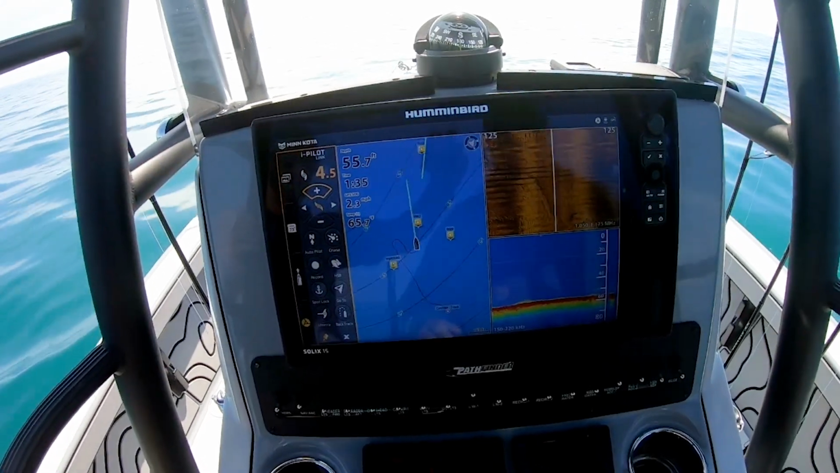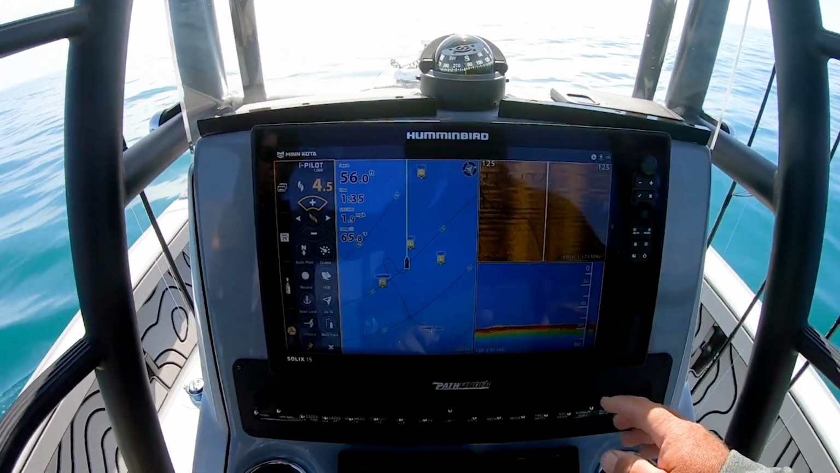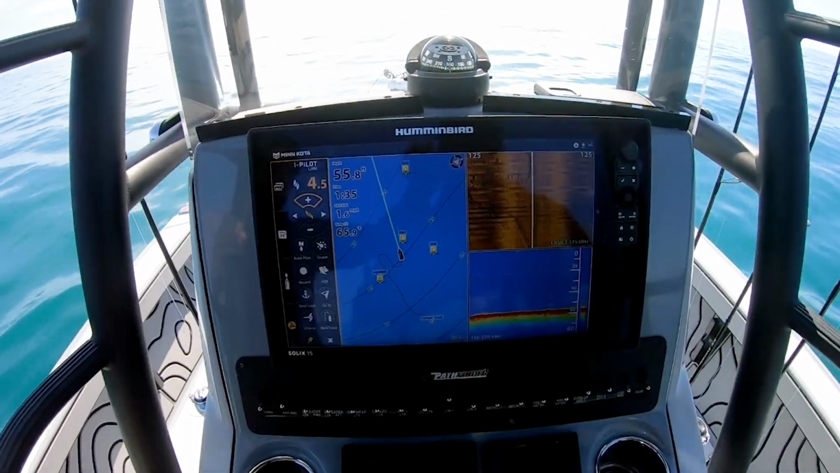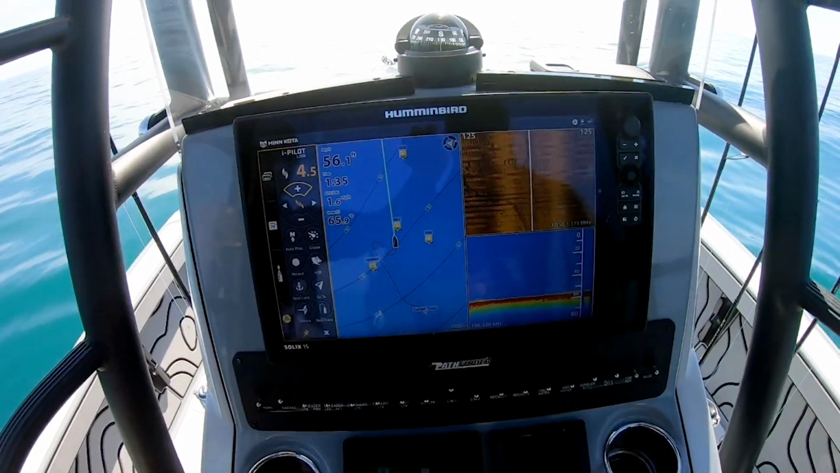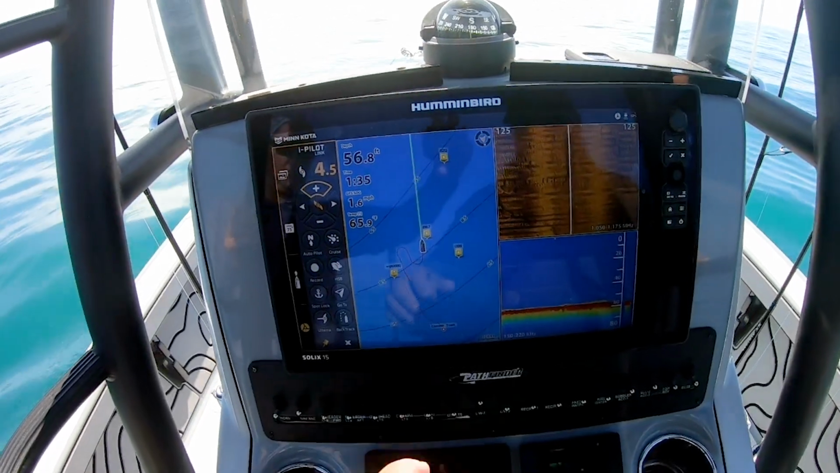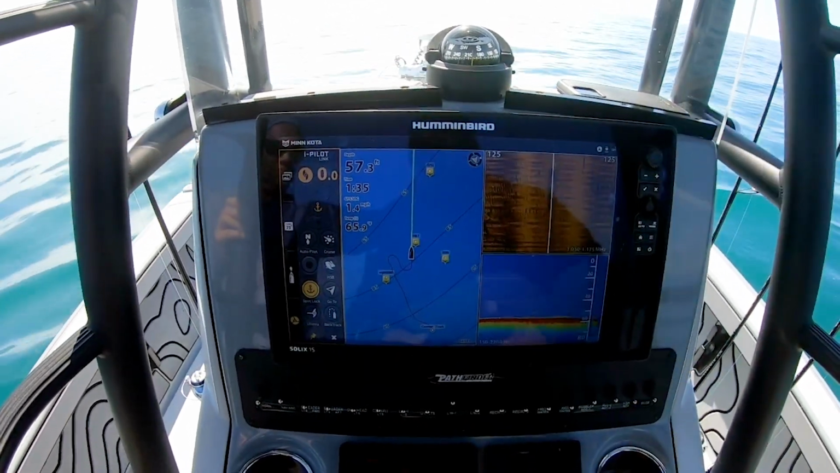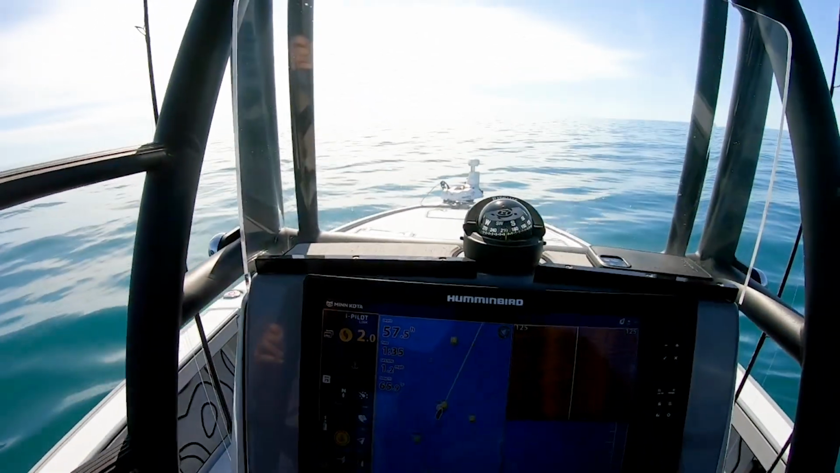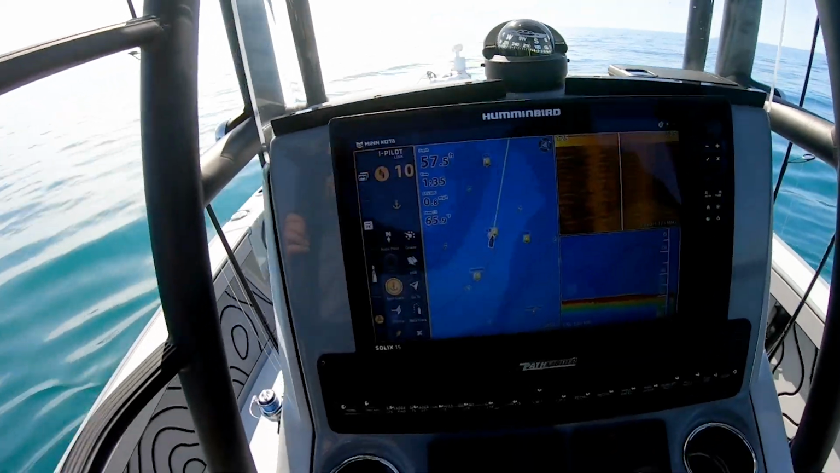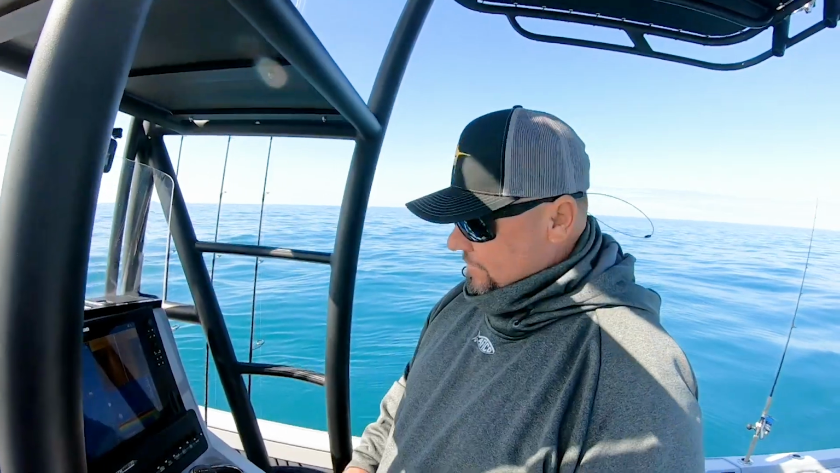There's our crack. You can see it coming right to my white line. So basically what I'm going to do is I'm starting to drop at 56. I should be at 57 here in a second. And there's 57. I'm going to just go hit spot lock. The trolling motor is going to turn us back to that exact spot where I put it in lock. I'm going to shut down the motor and we're ready to fish.